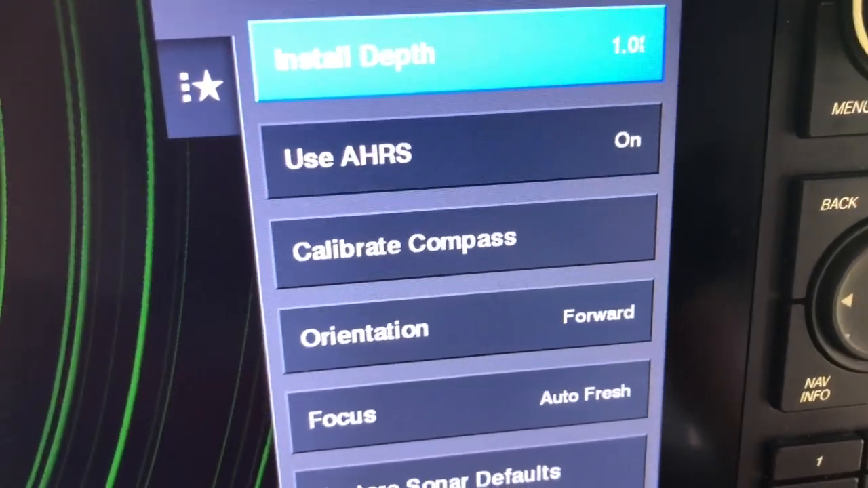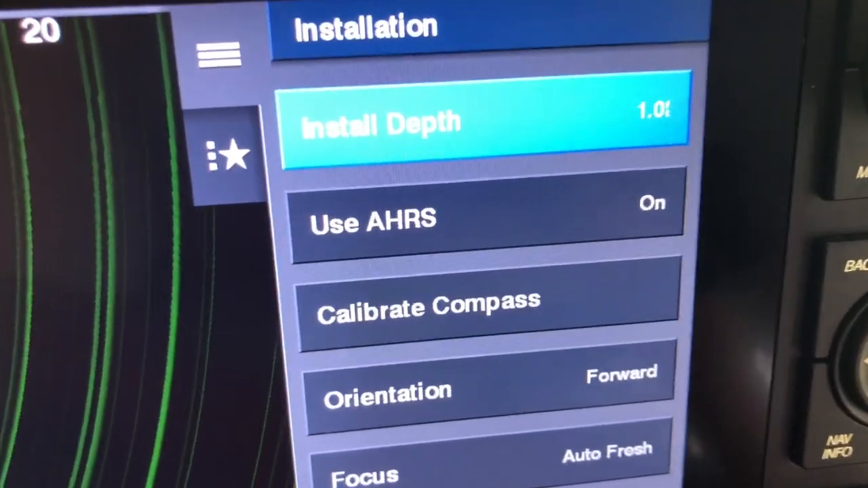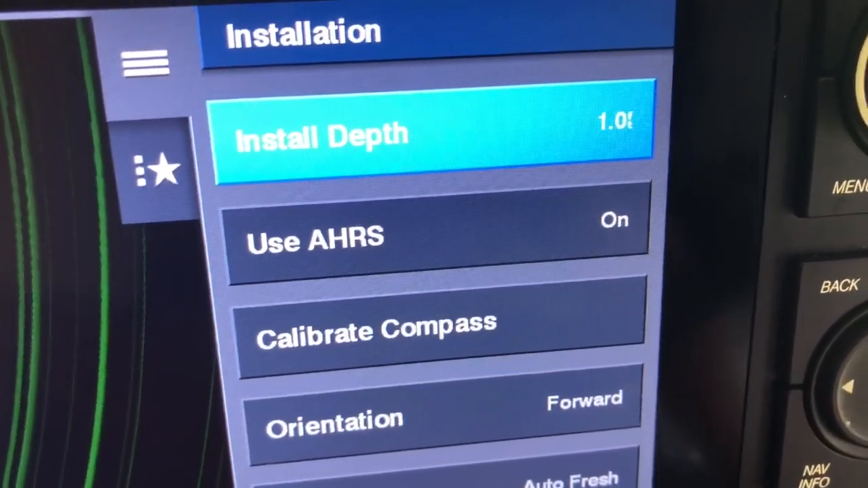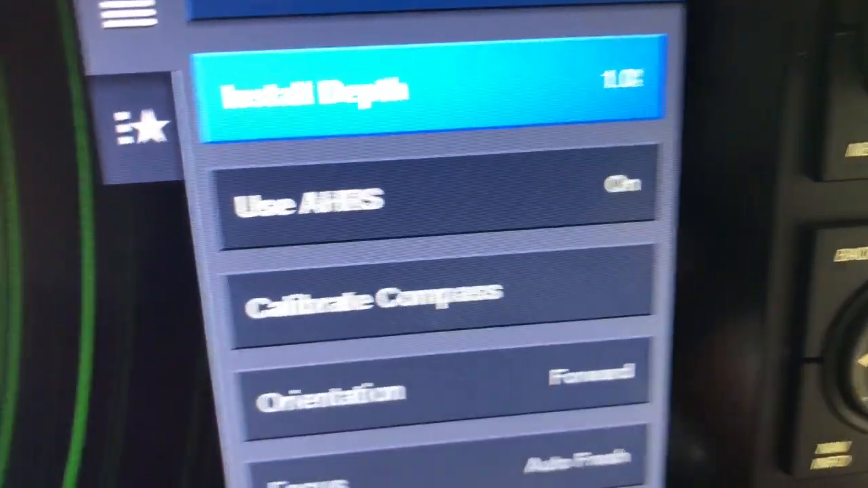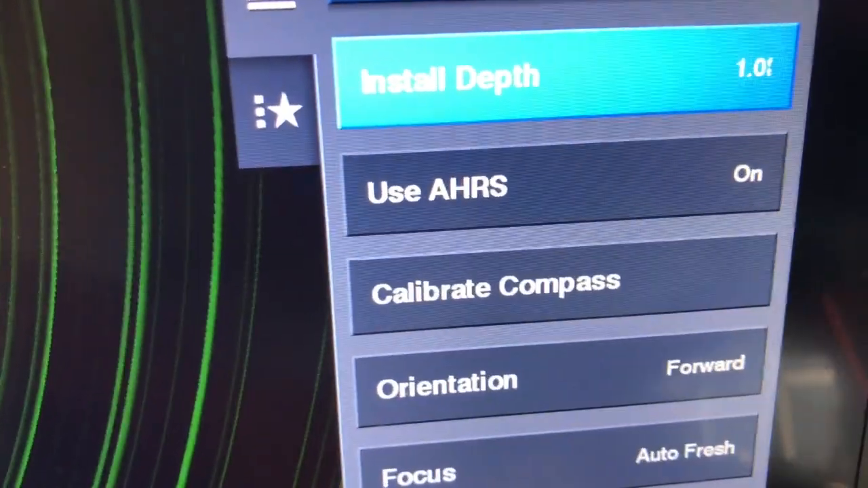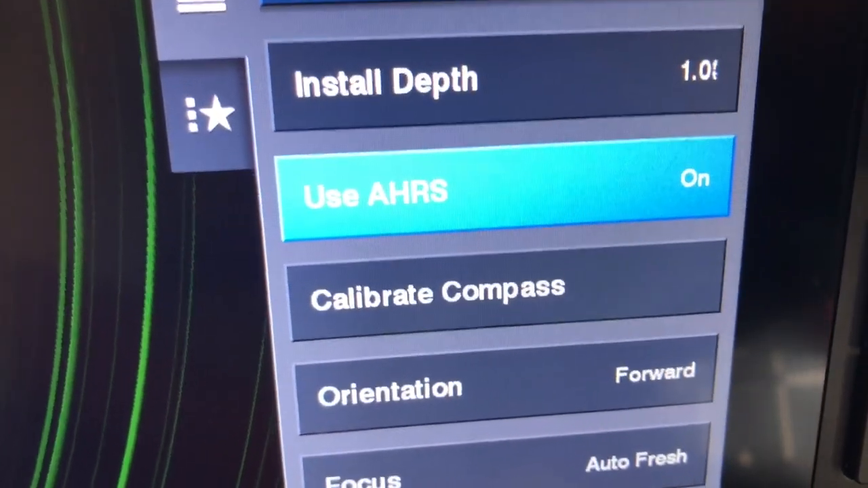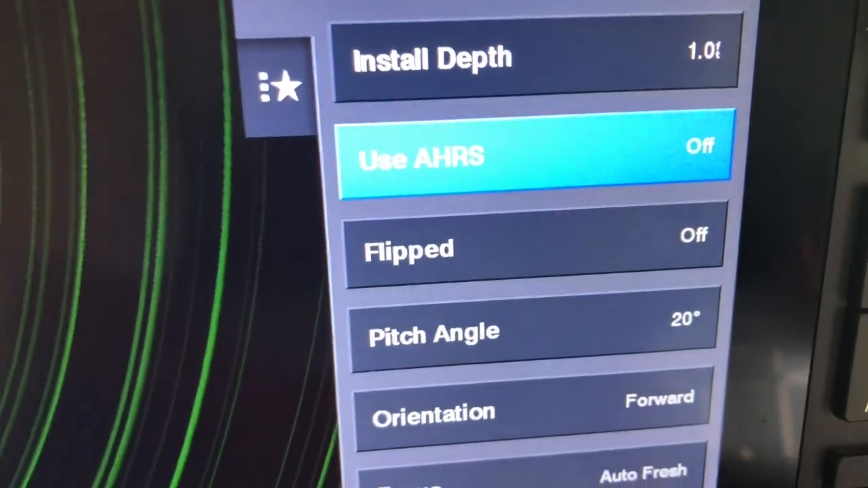And by the way, guys, calibrate compass, I showed that in one of the videos. It's a good idea. Garmin says calibrate that thing frequently. And they also recommend that the AHRS should be on, and it is, and that's where I get the rings. But what I did, I went down here to AHRS and I turned it off.